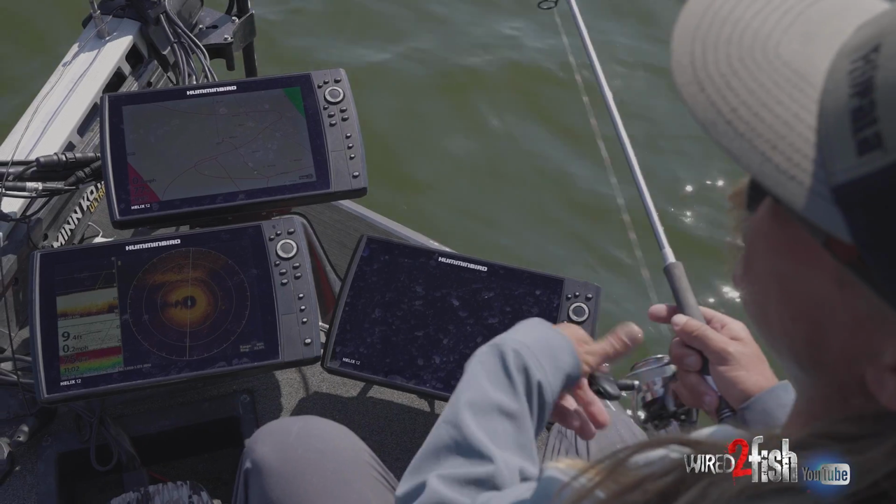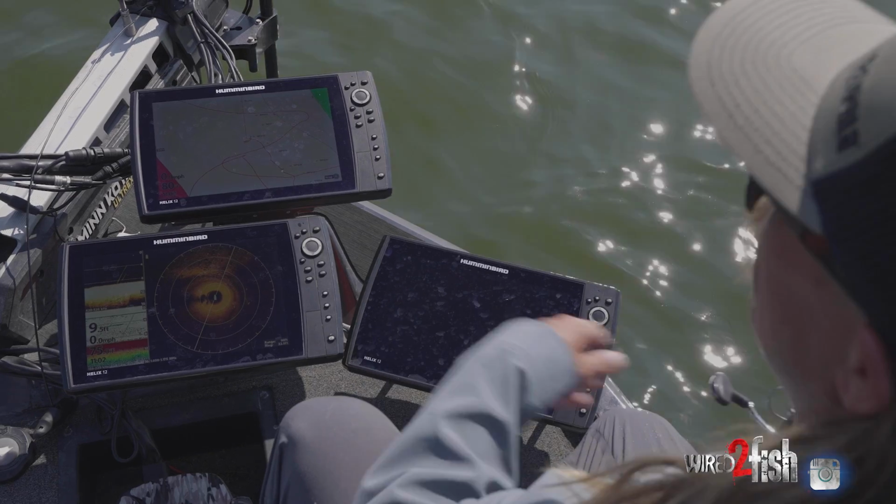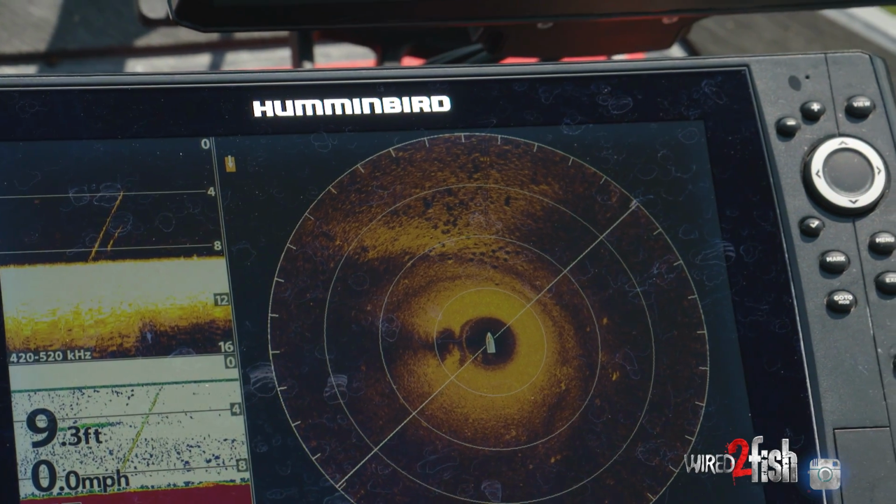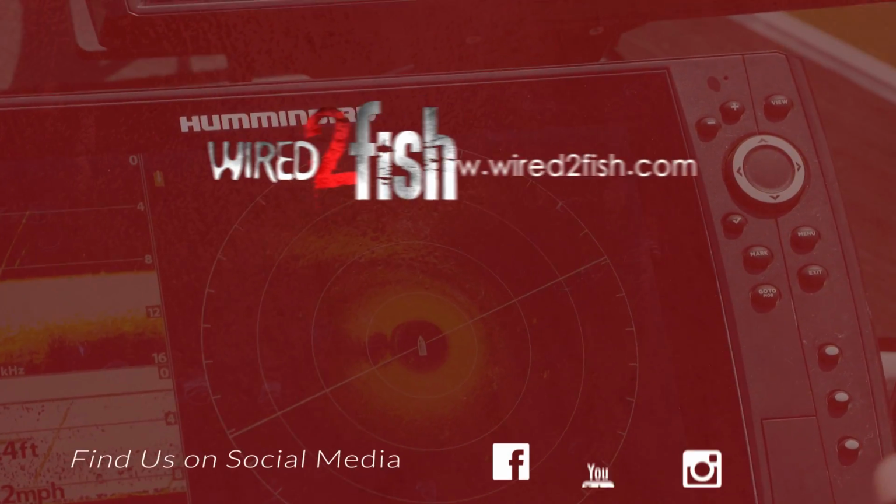I know exactly how far away I am from whatever key piece of structure it may be, and it just makes it a lot easier when you're trying to hit these little sweet spots and pinpoint casts. I got a real good reference for distance from the boat using those range rings.